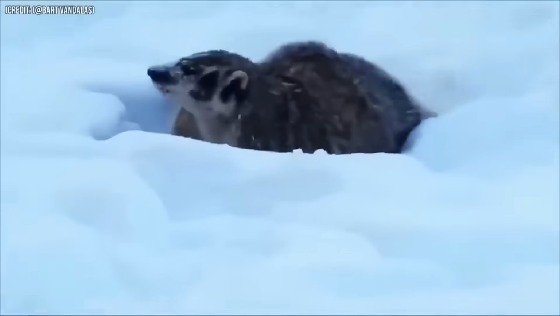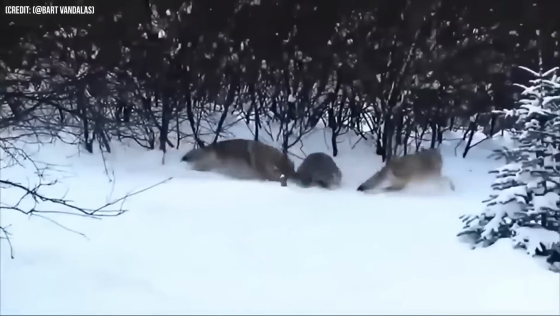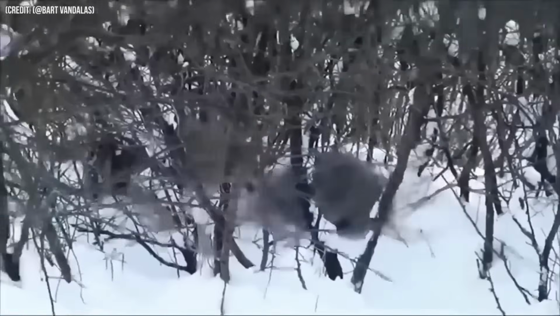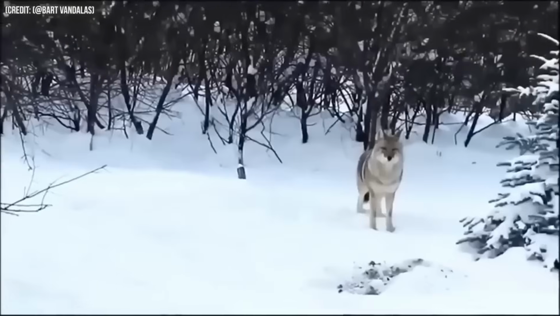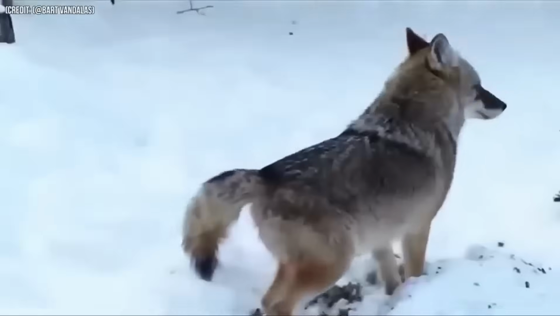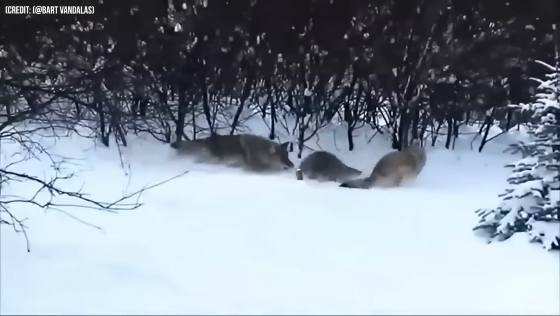Number 16. In this next video clip, we see a badger doing its own thing when 2 coyotes decide to team up against it. But guess what? The badger doesn't back down. It smartly moves into an area with sticks where the coyotes can't maneuver as easily. Eventually, the coyotes give up, realizing it's not worth the trouble.